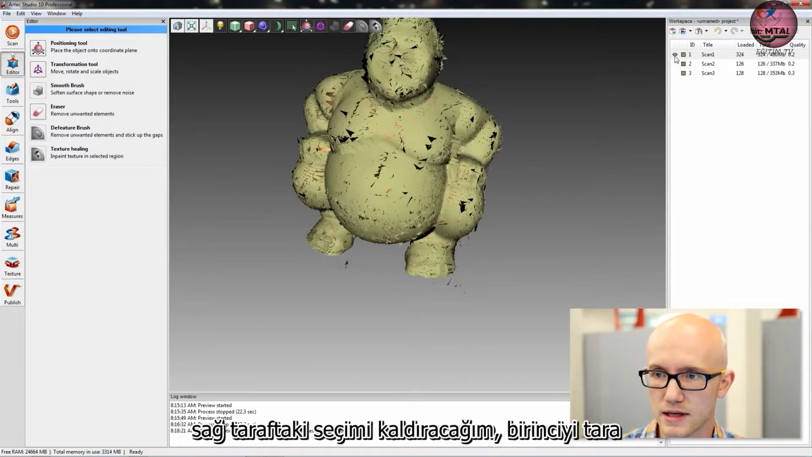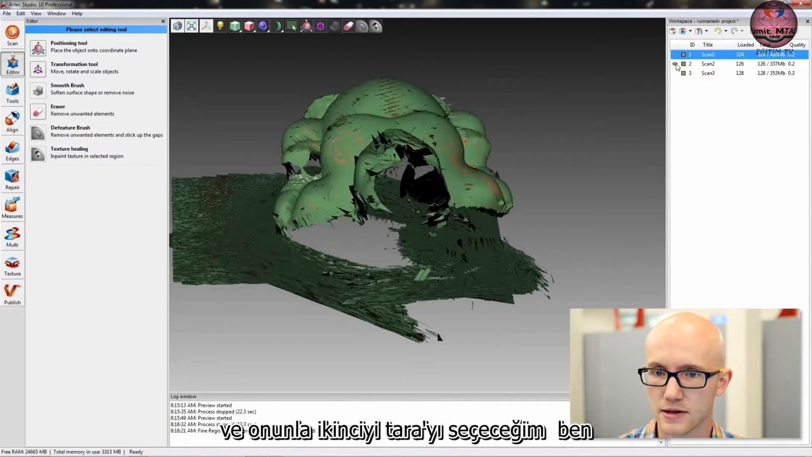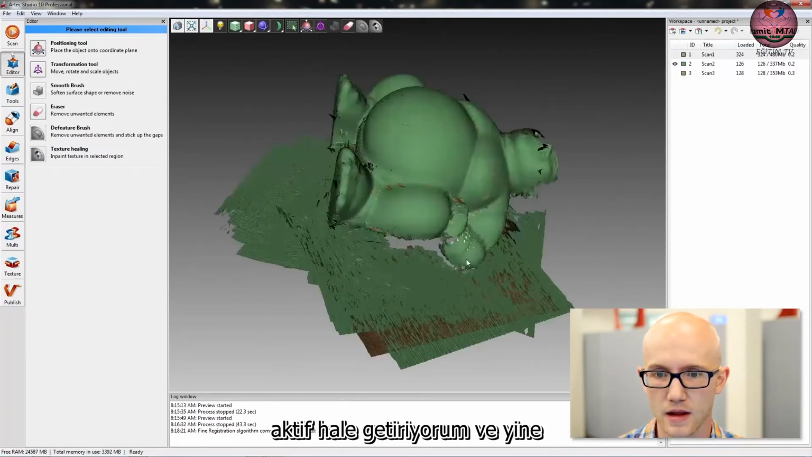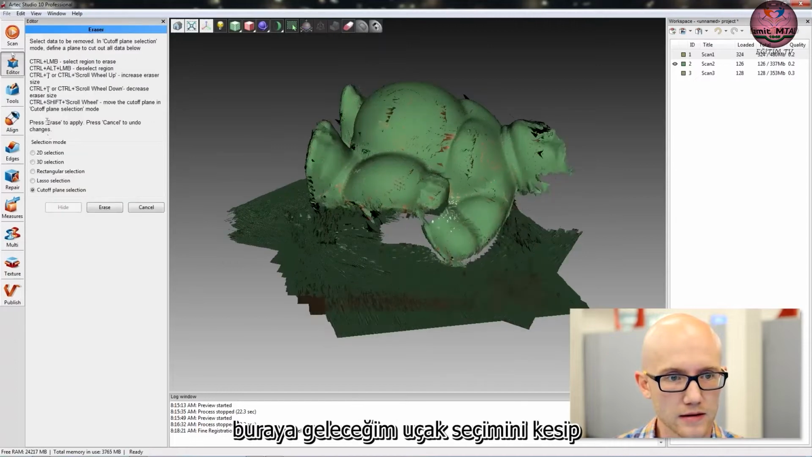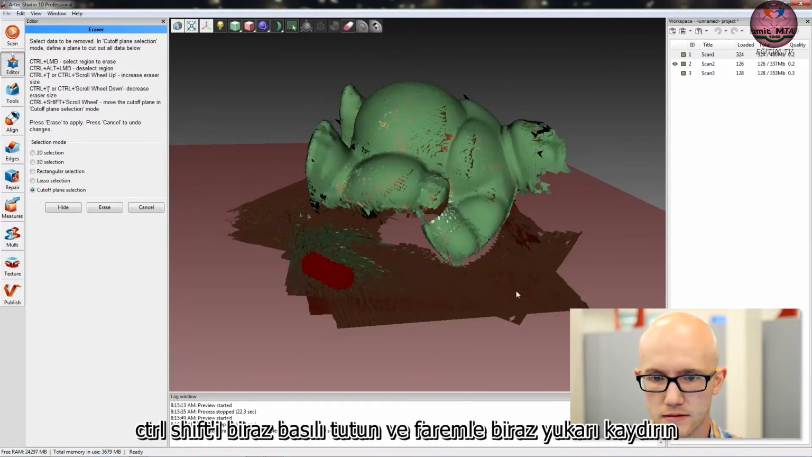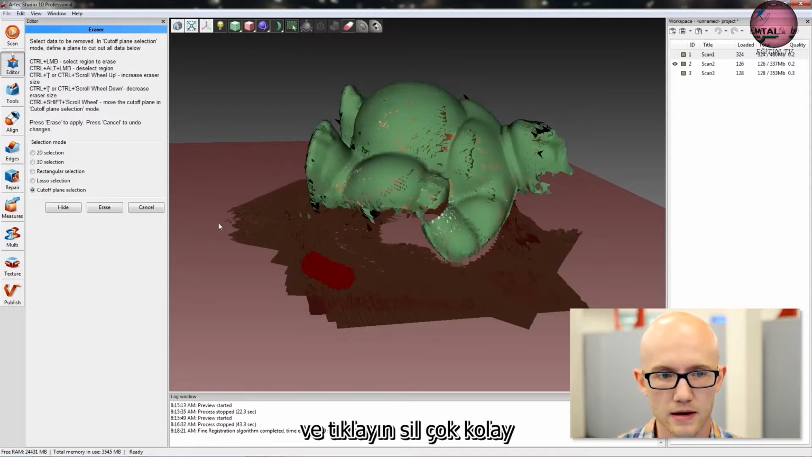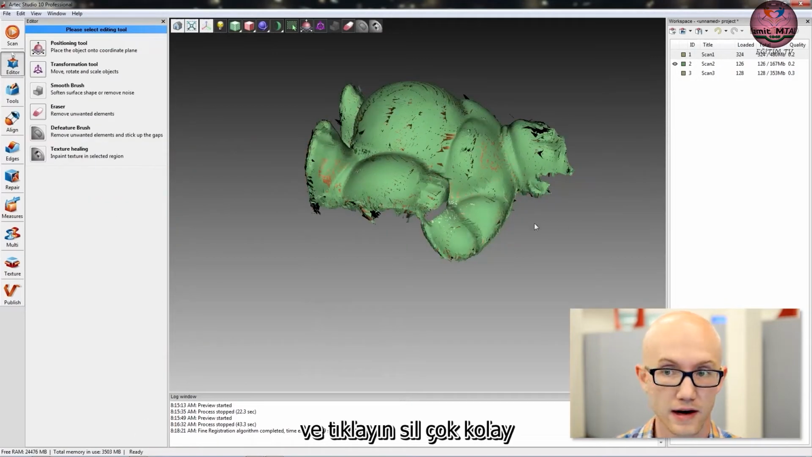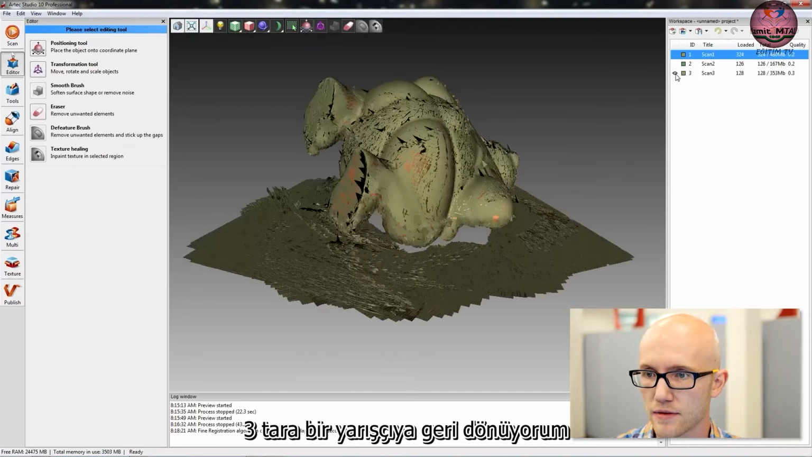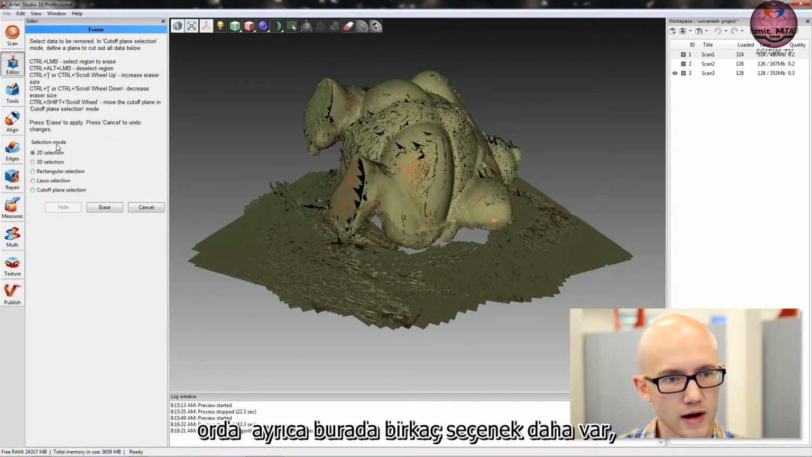And then I'm going to deselect Scan 1 on the right-hand side and select Scan 2 with I to make it active. And again, I'm going to come in here, cutoff plane selection, hold Control, paint a little bit, hold Control Shift, and scroll up a little with my mouse and click Erase. Very easy.